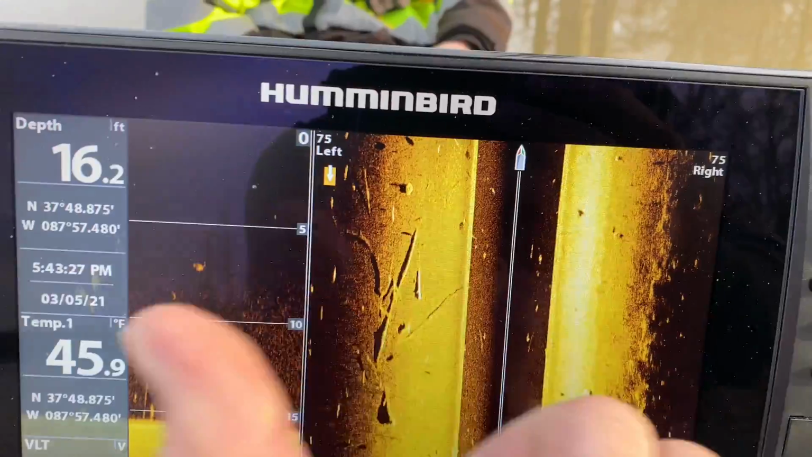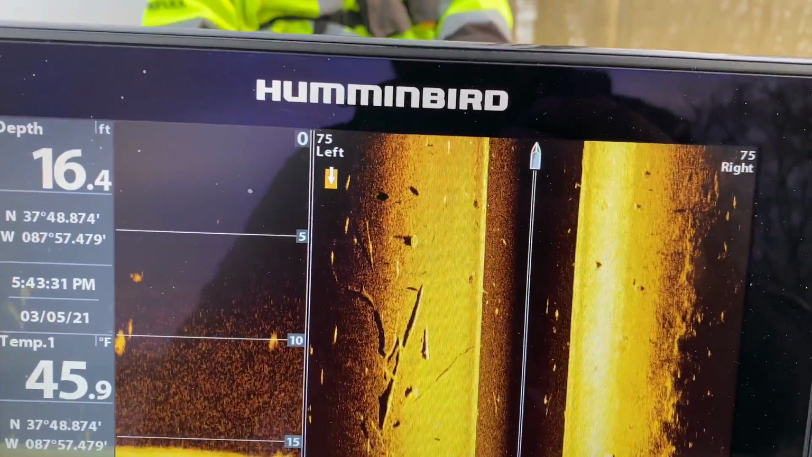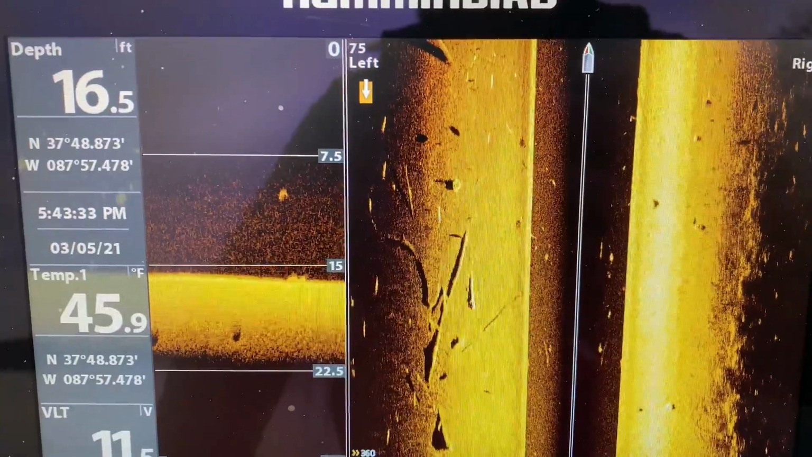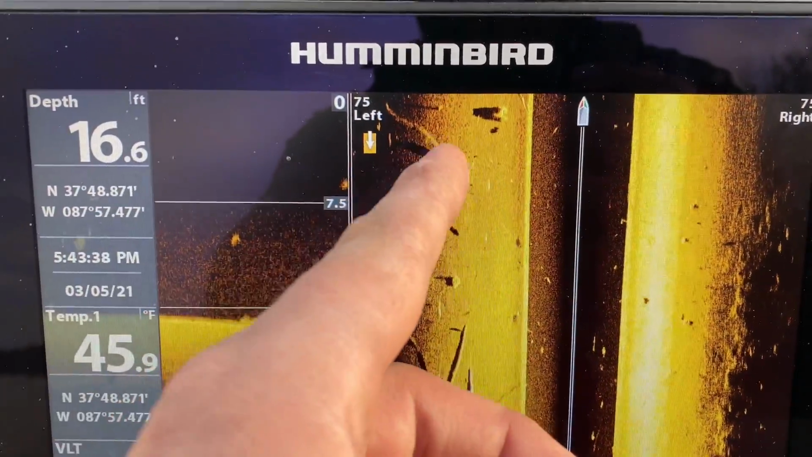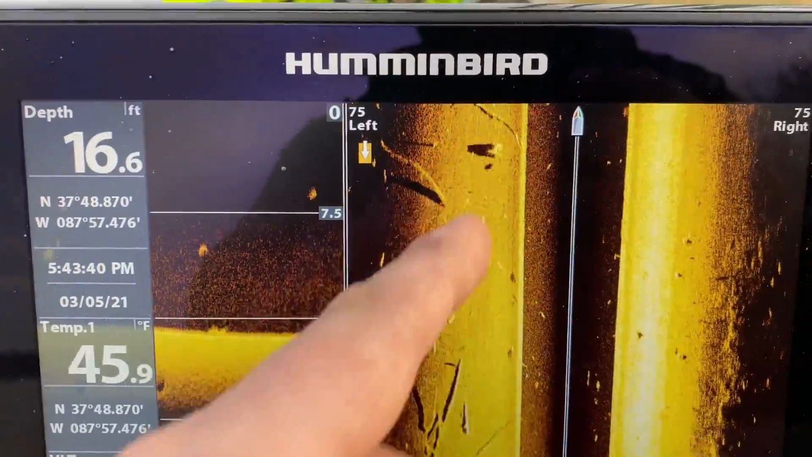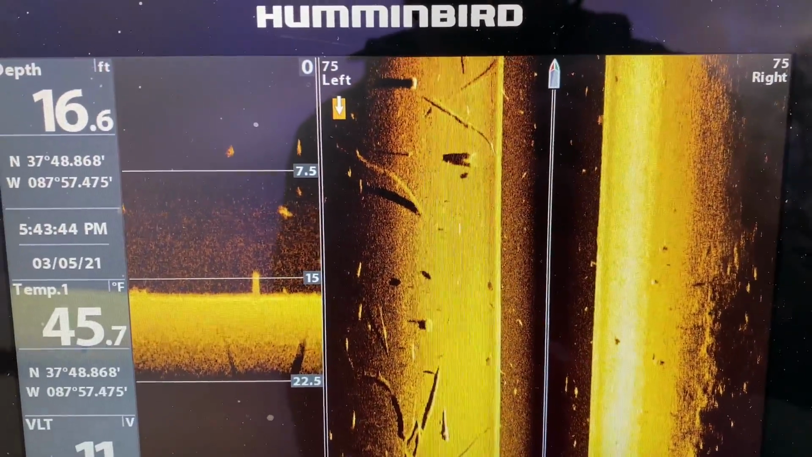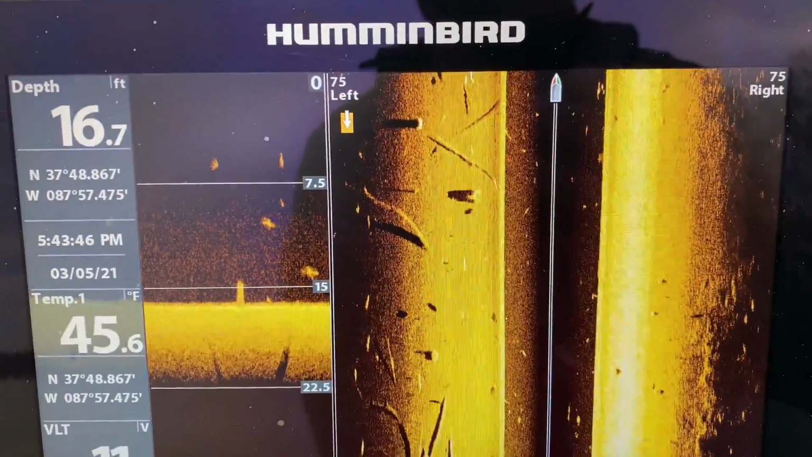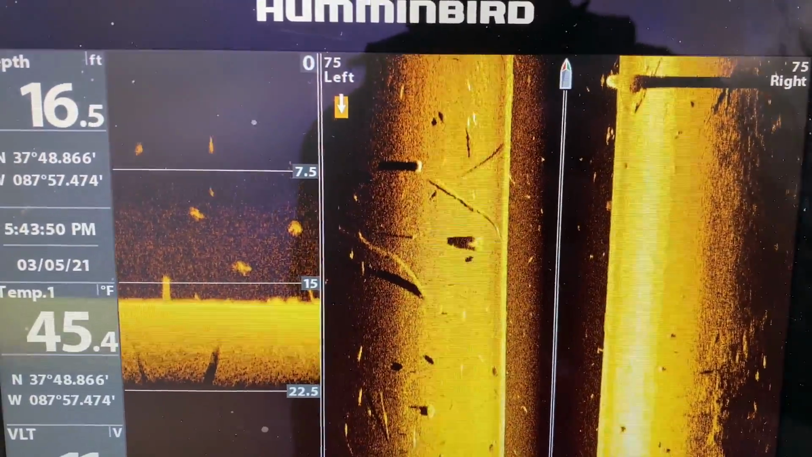So it's like shining a flashlight in that direction at like a 30-degree angle when you go down on it. So anything you see like right here, that's a tree branch. And right here is the shadow that it casts. So I can say for a fact that there is no vehicles in this area.